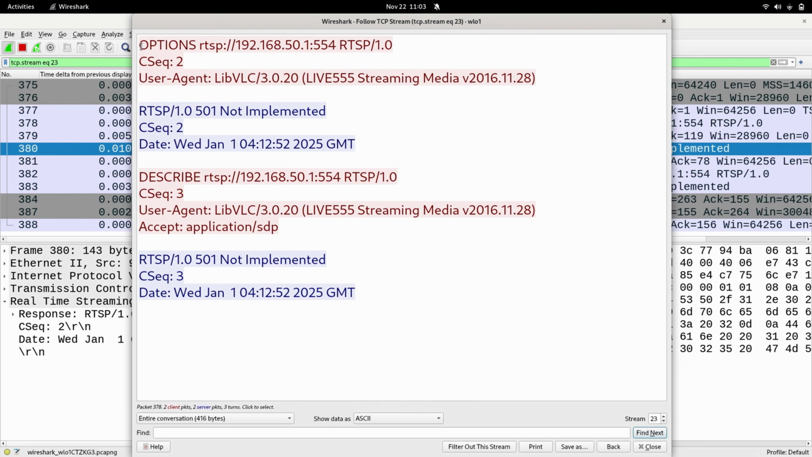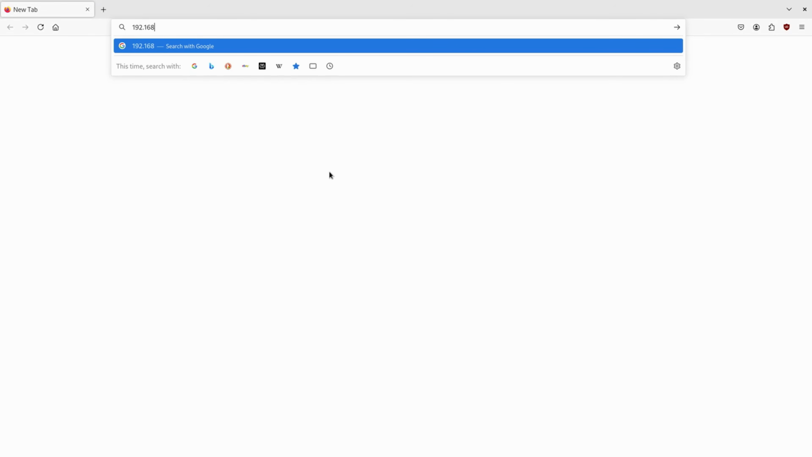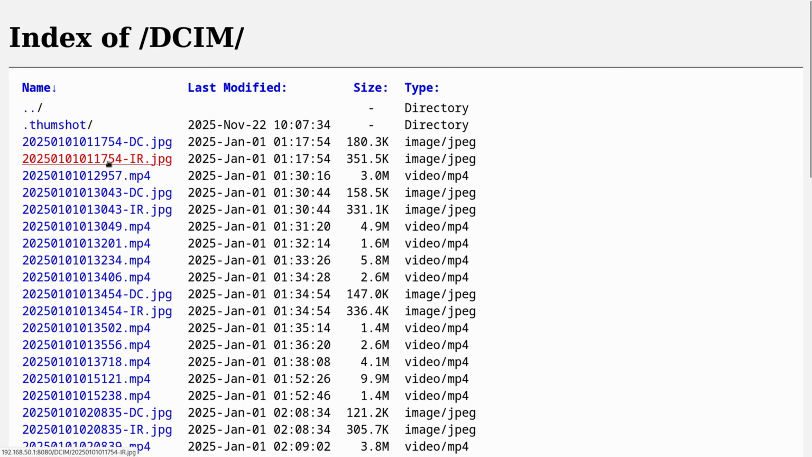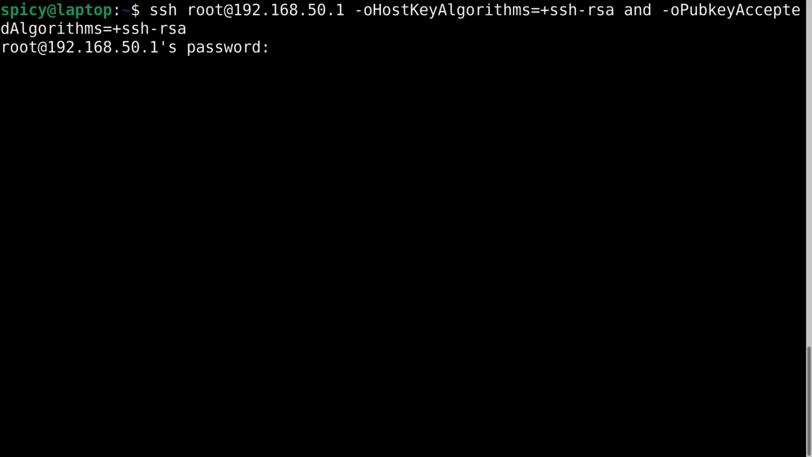The red one is the client here, and the blue one is the camera. So it looks like 554 is open, but not really doing anything. Well, at least I can't get anything out of it as I normally would. Now as for port 8080, let's have a look. 50.1 port 8080, that's just, let's have a look. It's just the file storage. So yeah, you can download the files that way. Actually, hang on. 1, 2, 3, 4, 5, 6, 7, 8.